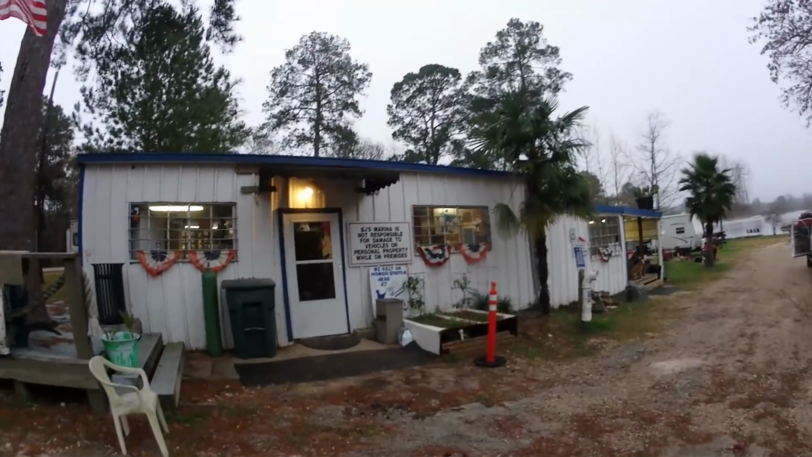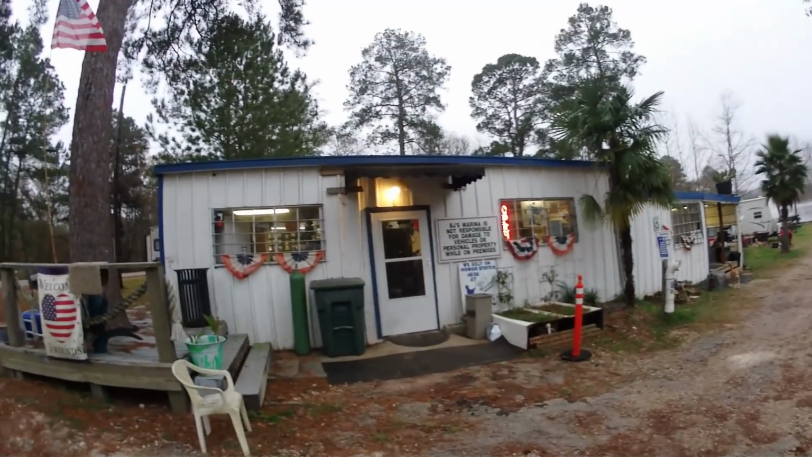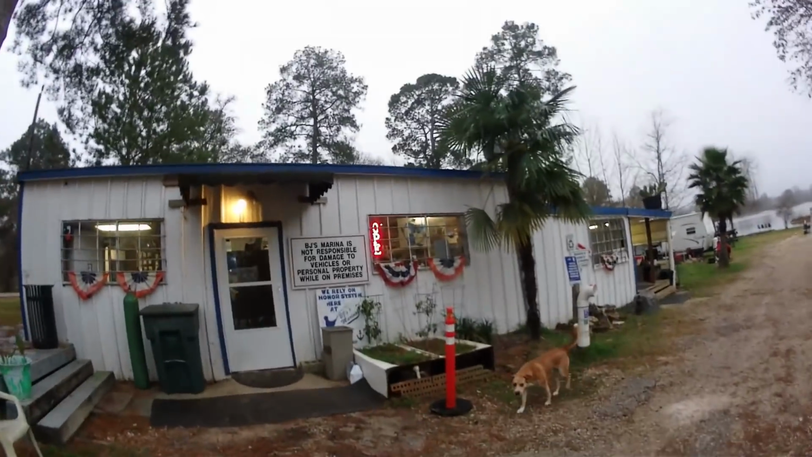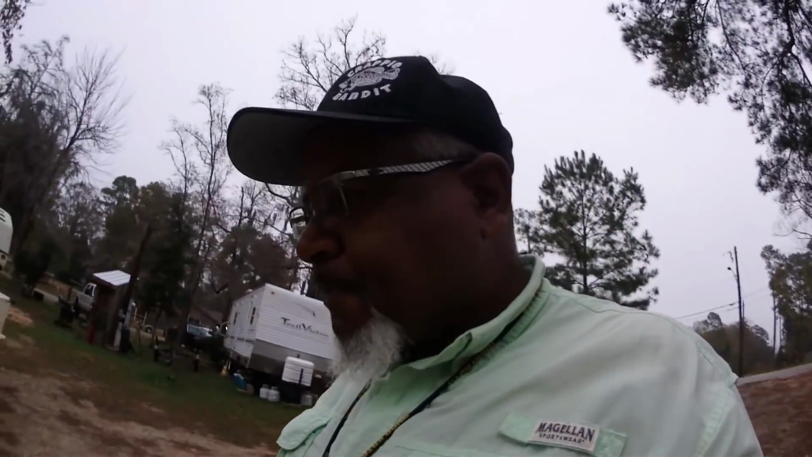For any of you minnow fishermen, they do have jigs. I think they've got some custom hand ties in there too, but it's a good place to come. They've got a boat ramp right here, and if you guys come out, I'm going to show you how to get out of here, because there's a shallow flat out in front of the ramp.